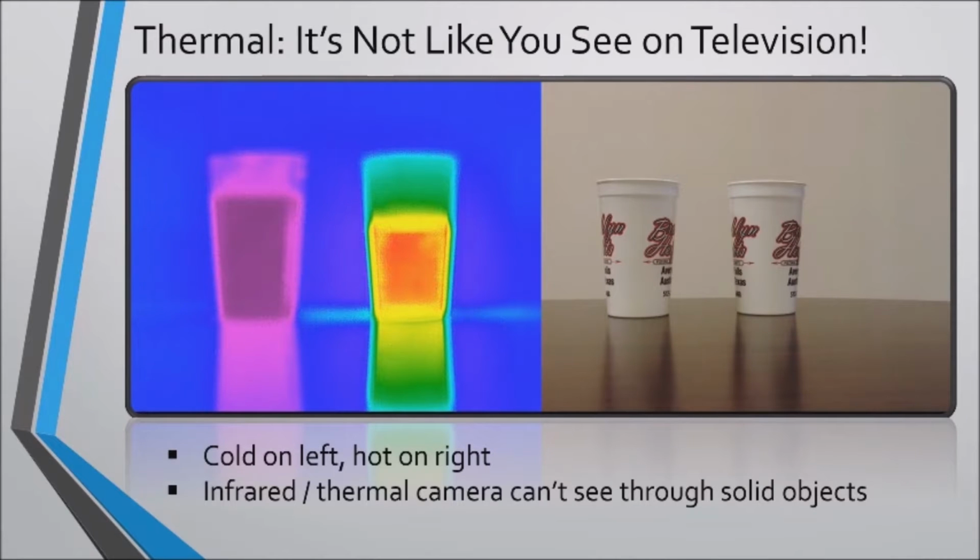Watch those police dramas on TV, where the police are creeping up on the suspect's house and they want to see how many suspects there are, so they point the thermal camera at the house and you can clearly see the three suspects pacing frantically around the room. Or when they fly a drone with a thermal camera and you can again clearly see the thermal images of the suspects fleeing in an underground tunnel. Well, I'm about to dispel that thermal myth for you.